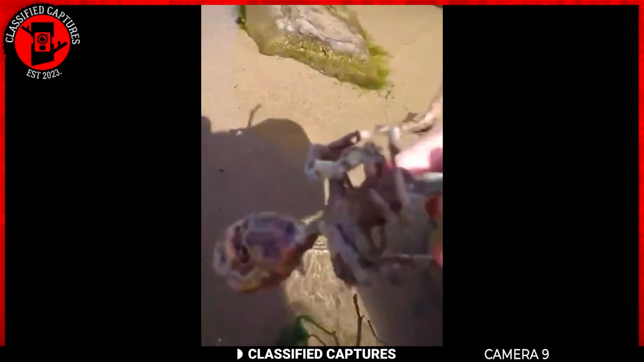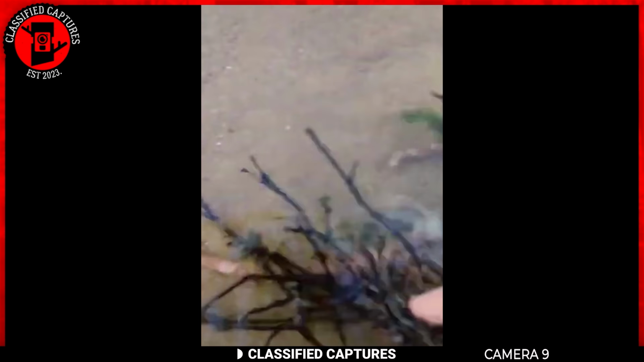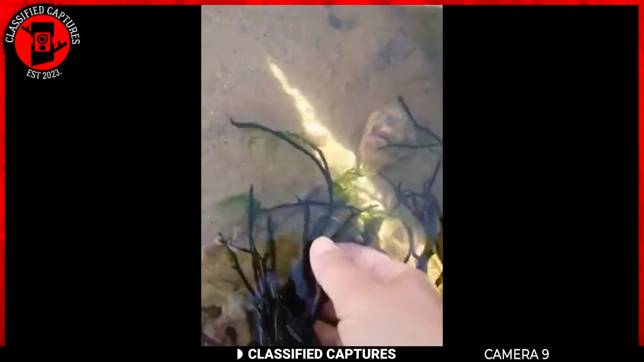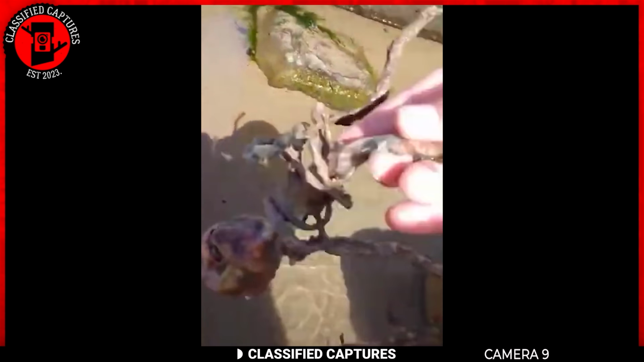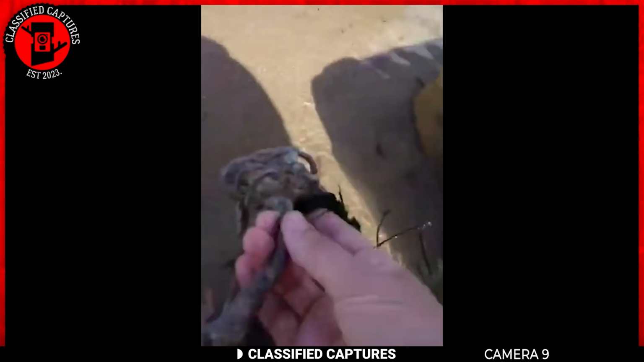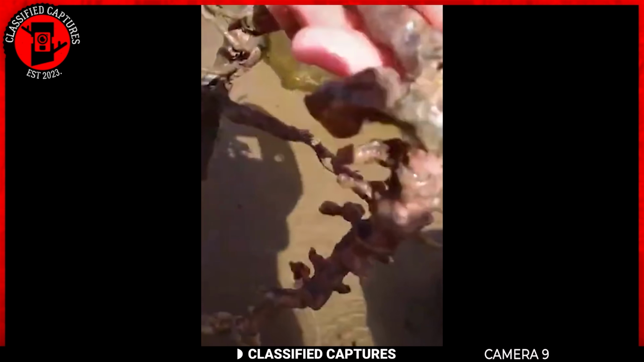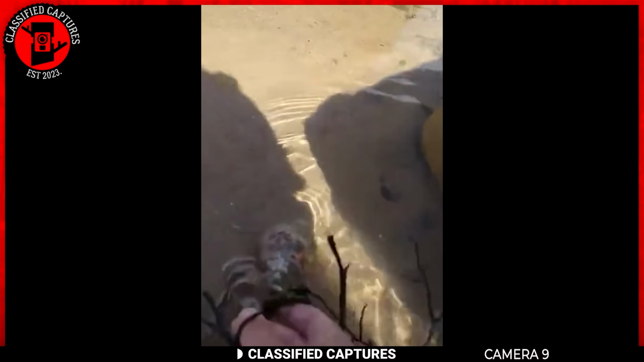What you are seeing on your screen is the skeletal remains of an unknown creature. It appears to be a small creature with a fish-like tail. Now, what creature do we know that's part human and part fish? But mermaids aren't so small, are they? Well, the one who discovered it thinks it might be a juvenile mermaid. Could this be the real deal? Let me know your thoughts in the comments section.